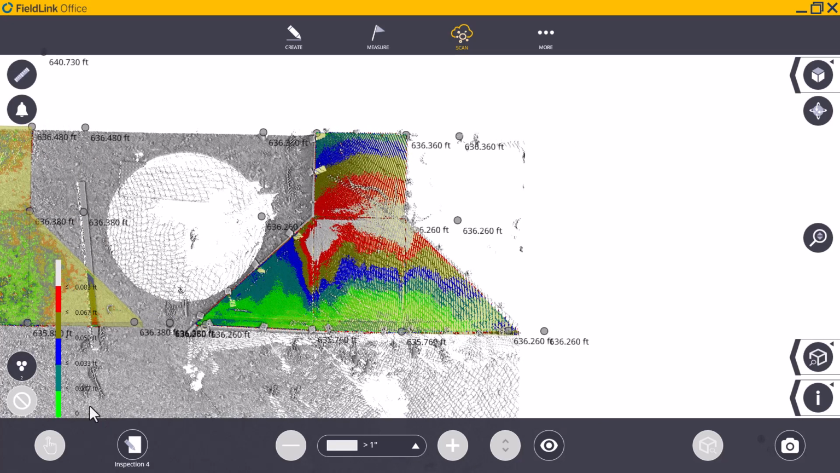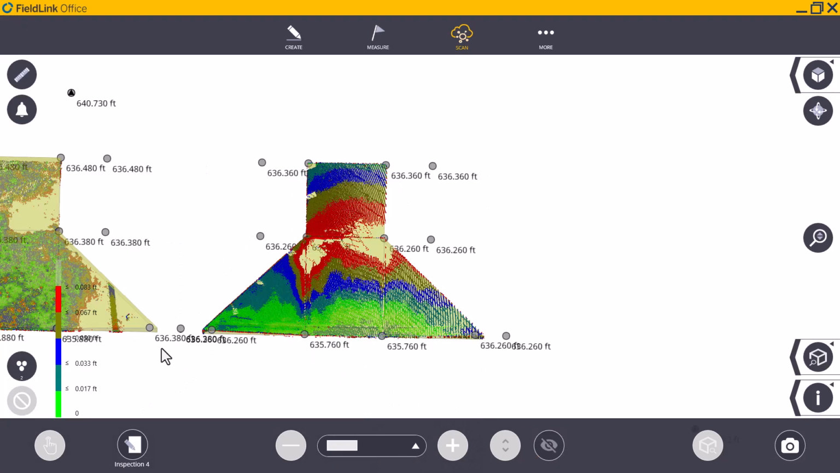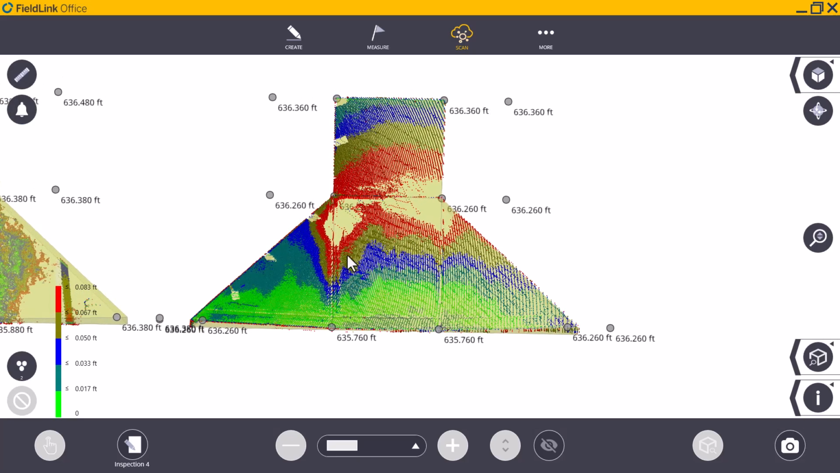Now on the left-hand side, you can see that there is a scale bar, which tells you how far away the scan is from the modeled object. So anything green is within 0.017 feet, which is a little over 3/16 of an inch. So anything in green is pretty good, and you can see anything in red here going up, you're at close to an inch off. So you can see some missing items here.